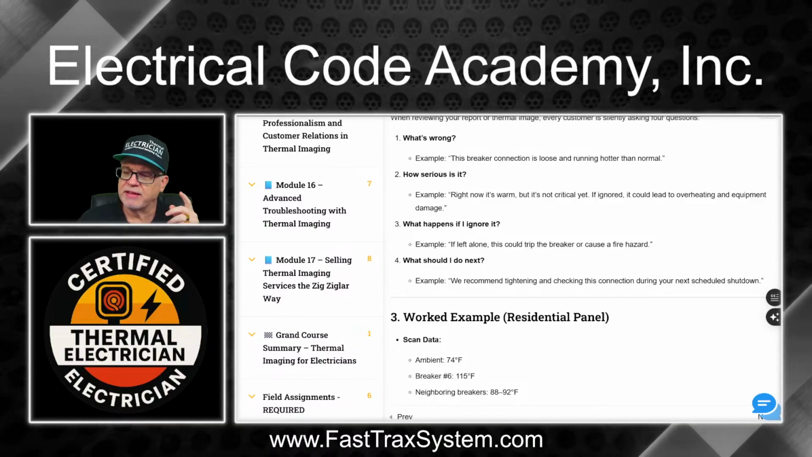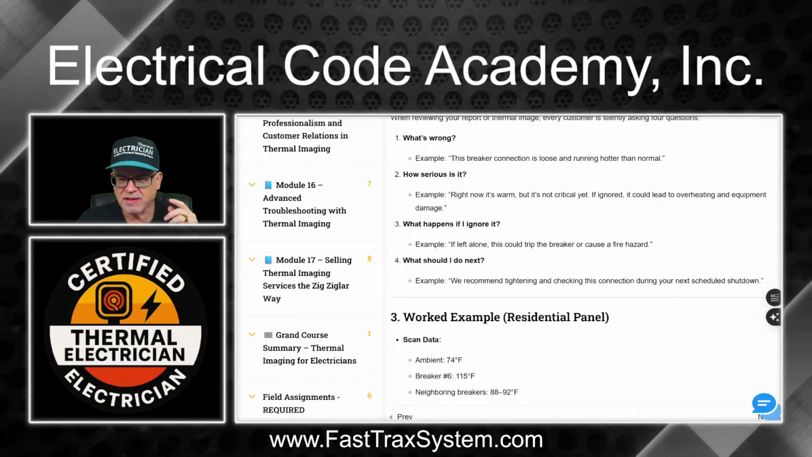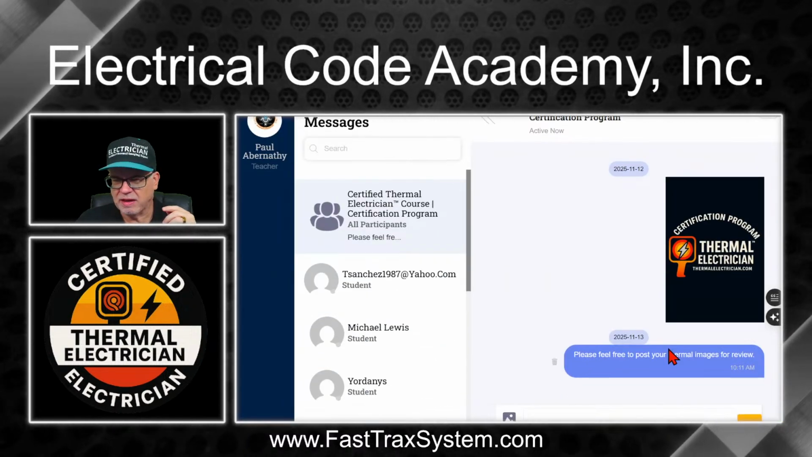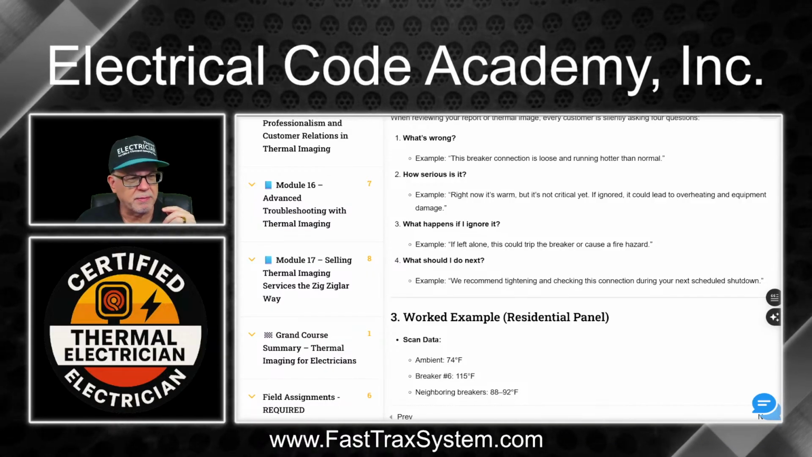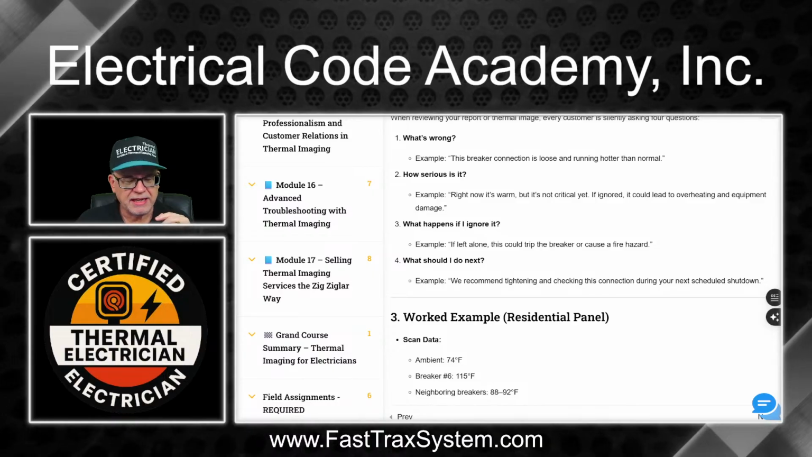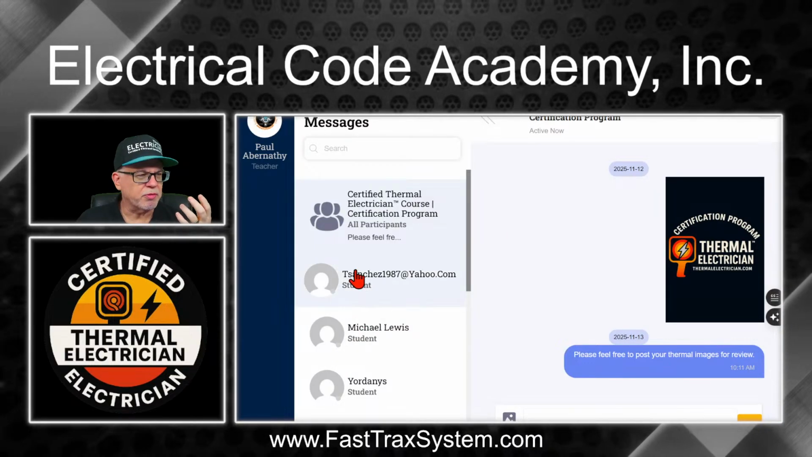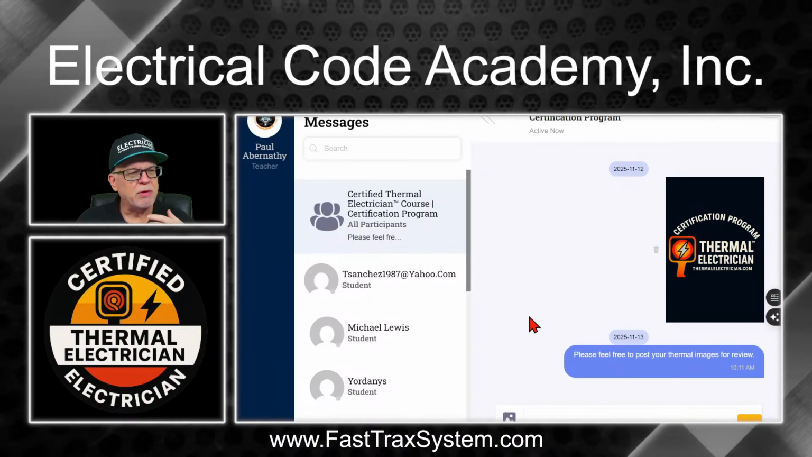Also, I should mention, by the way, that down here on the right, you see this little blue link. Okay, I don't know if I can show my screen here. Hold on here. Let me see. It's not letting me see it. So I'm going to click it. What you can't see is my mouse. For some reason, my mouse is not showing up here. On the bottom right, you see that little, looks like a blue cloud. Right? So if you actually click this right here, then you can hear from some students that are in the program. Then you can actually post your questions, post your thermal images, and we will comment on them.